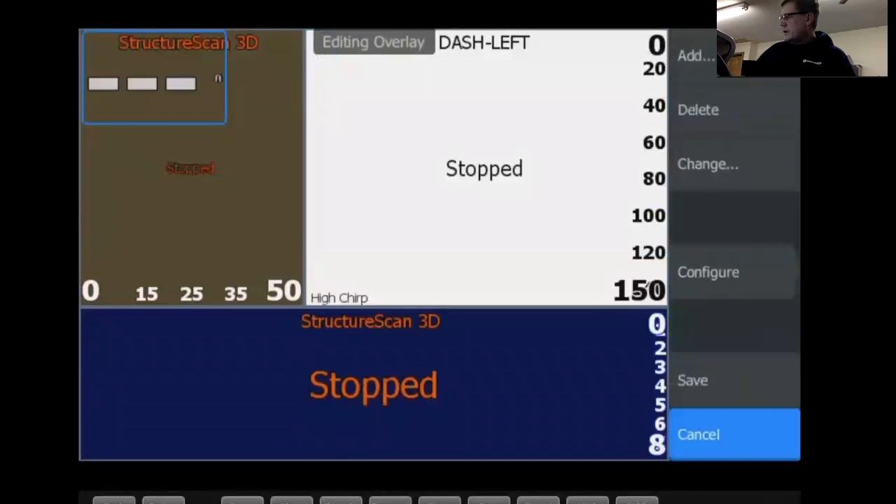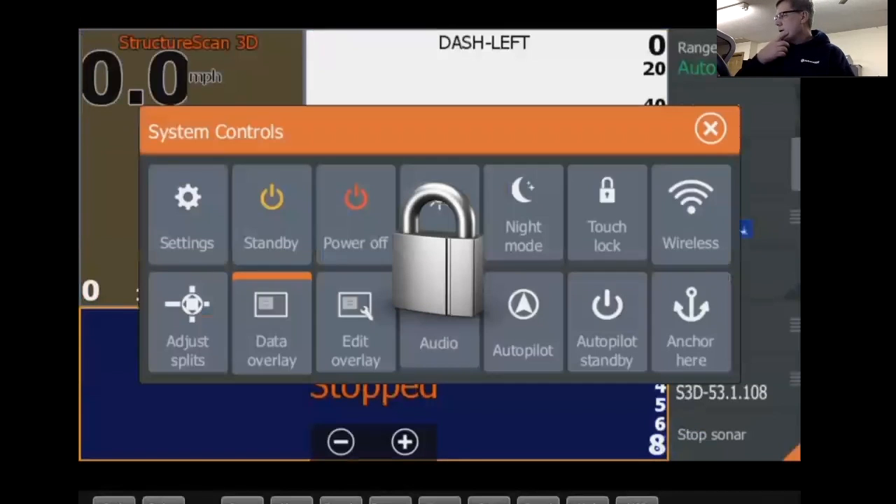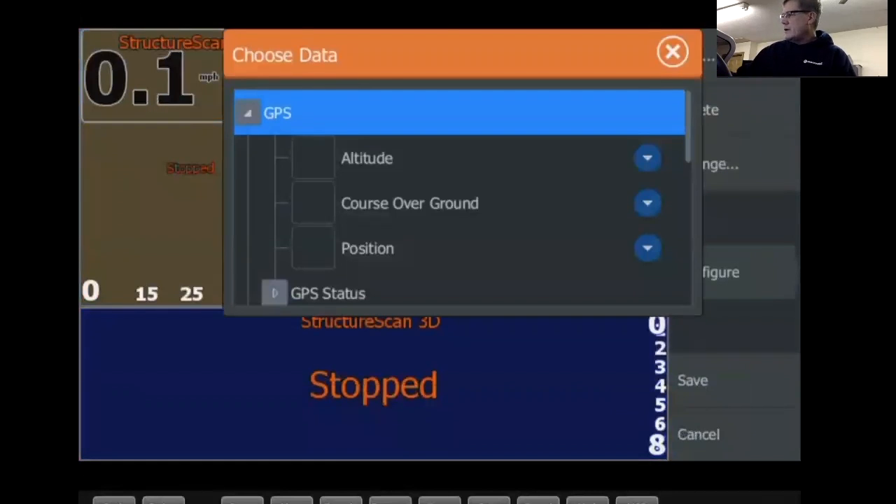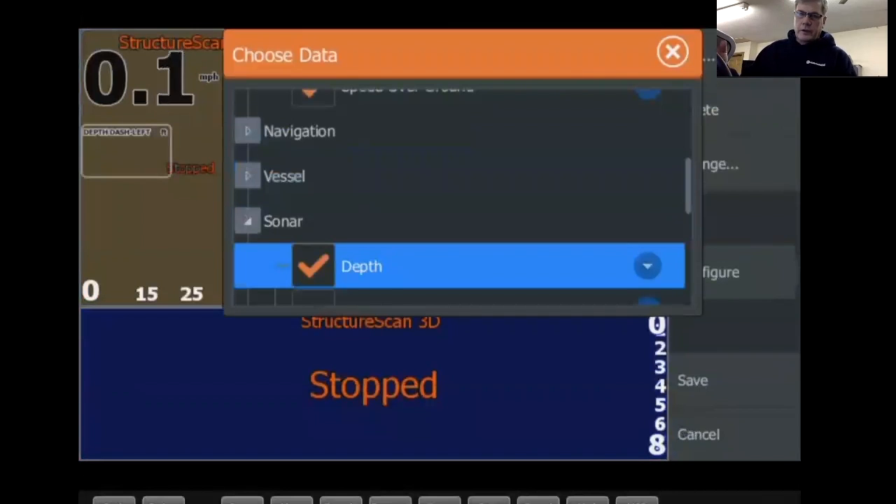And anyway, I'm not going to save that. I'm just going to cancel that off right there. Do you want to save? So when you're done, it's going to ask you, do you want to save that? I am going to discard changes, but let's just jump back in there again and go into edit data overlay. Let's say I wanted to add something. I would tap on add, click on Sonar, and choose depth. Now you just saw the depth pop up there on the left-hand side.